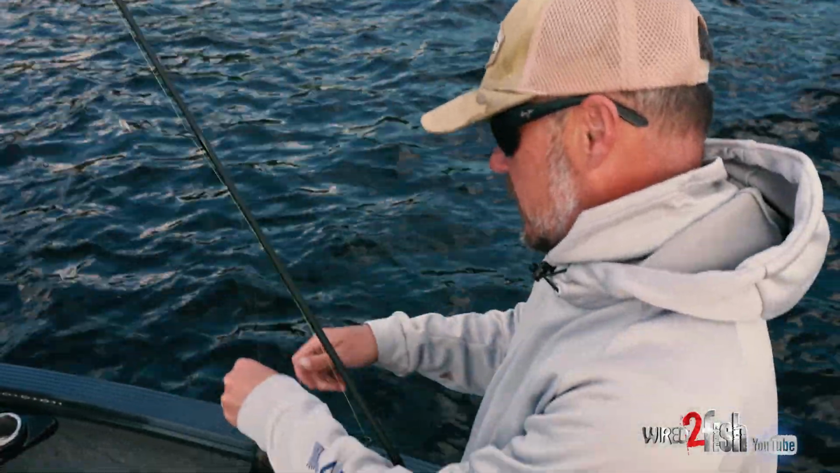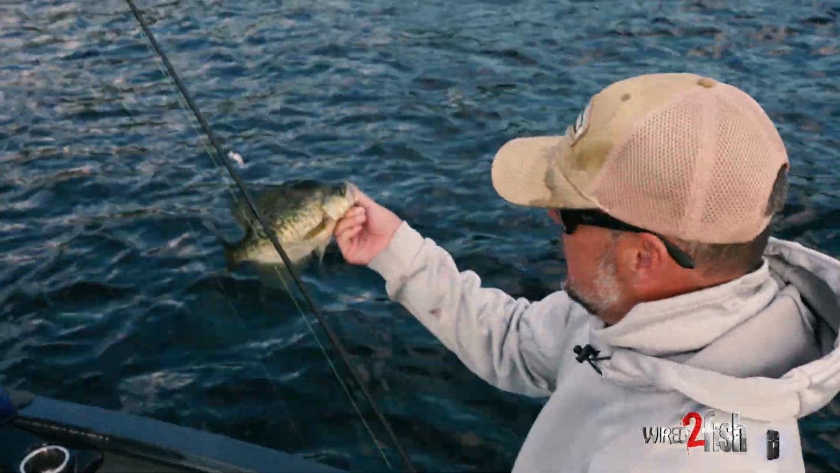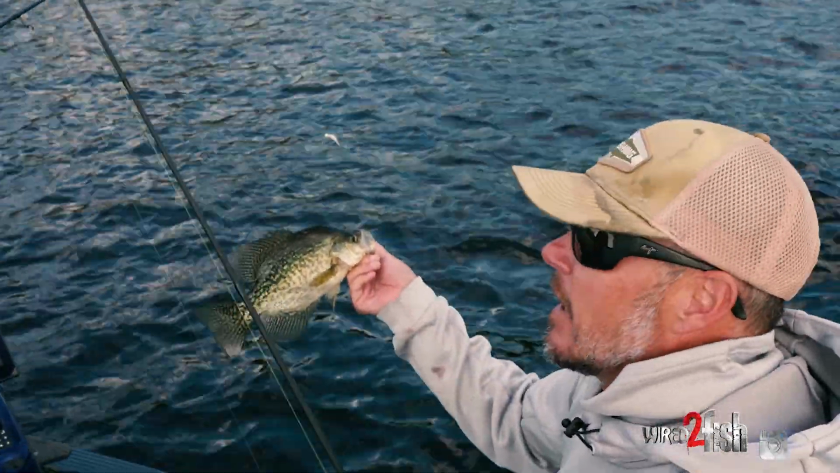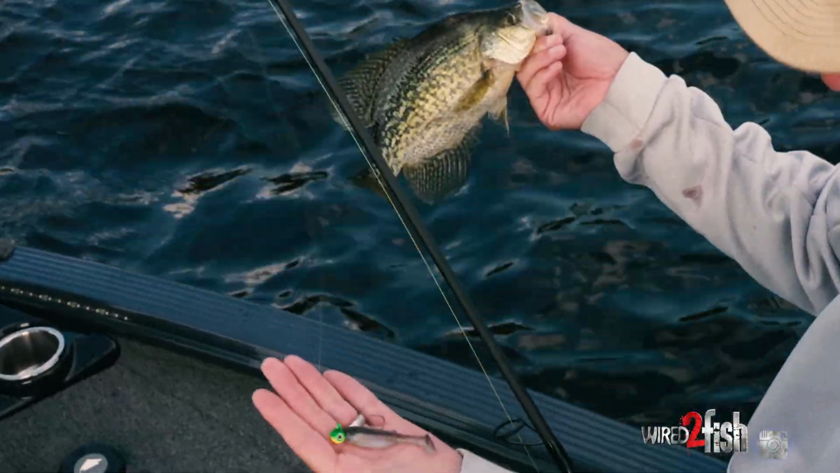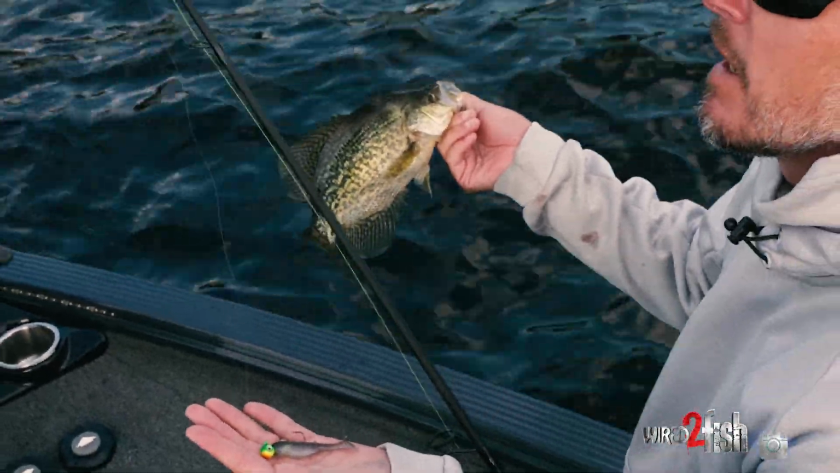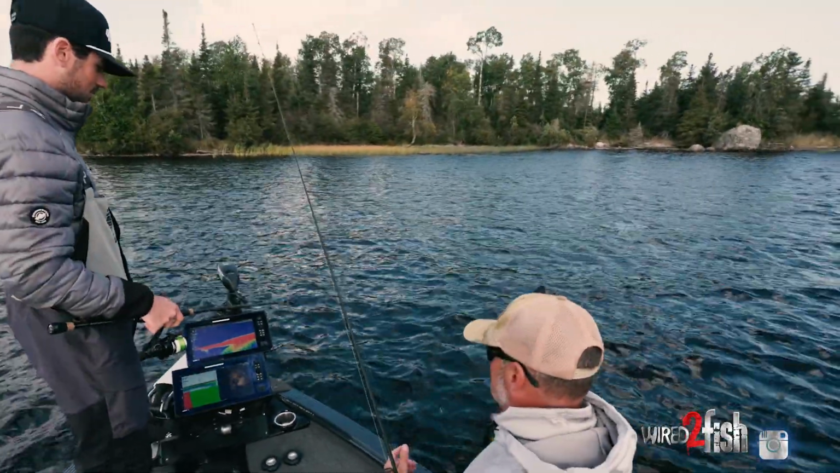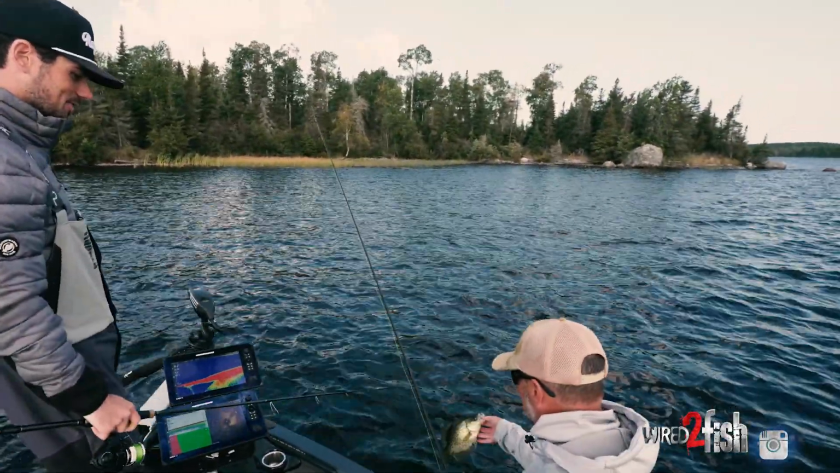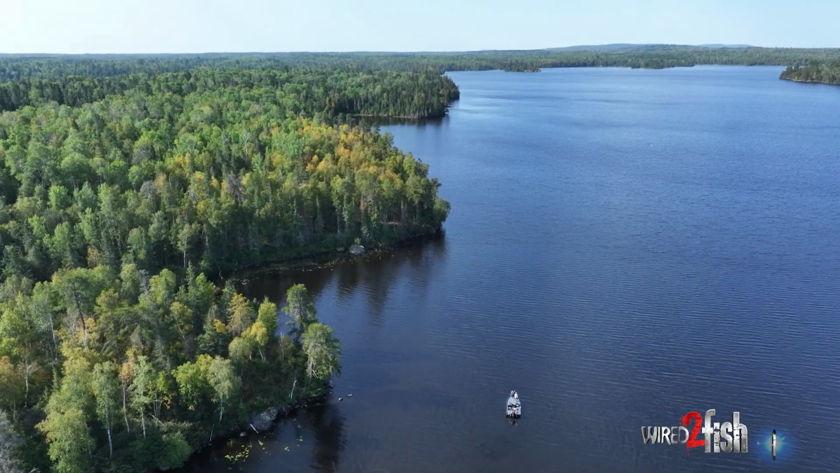That is a crappie that we would normally not find without forward facing sonar. You can't, other than fan casting. The bait that you've got on is a great bait to cover water with, but there's no way other than randomly running into them. So that's where the technology is. You have to use it if you've got it. It's hard to go find a needle in a haystack.